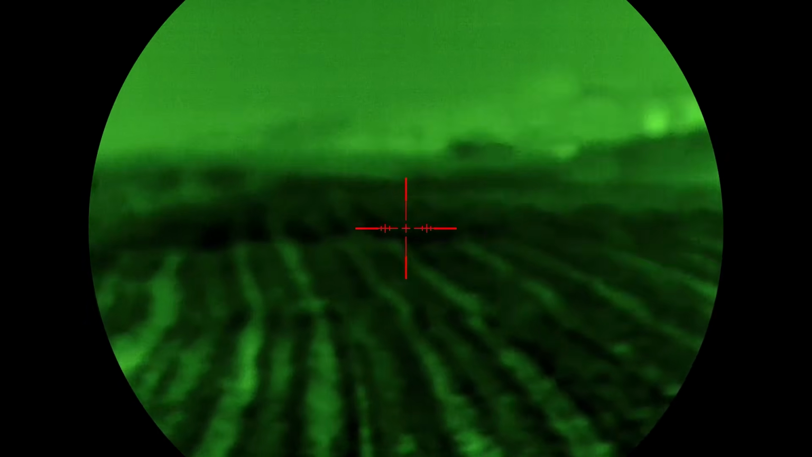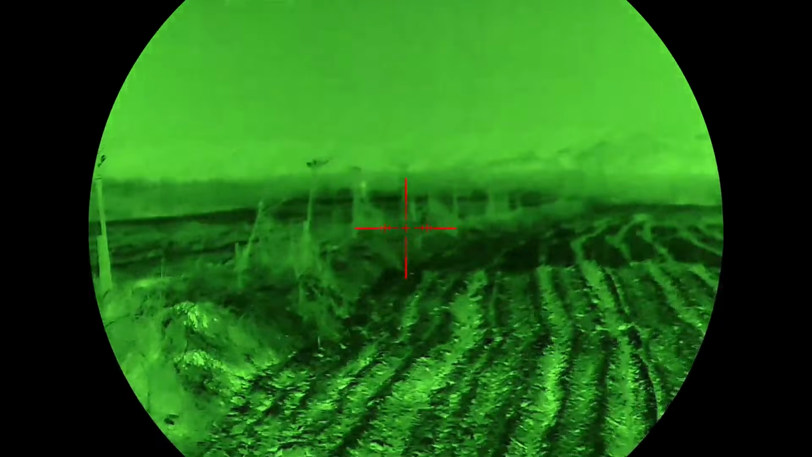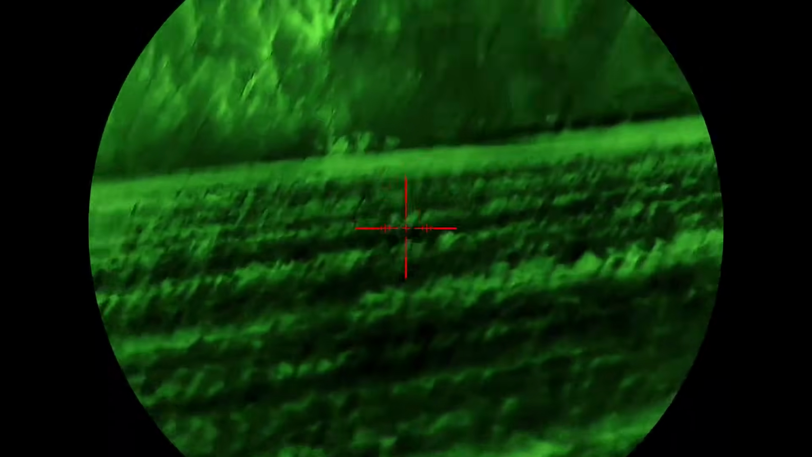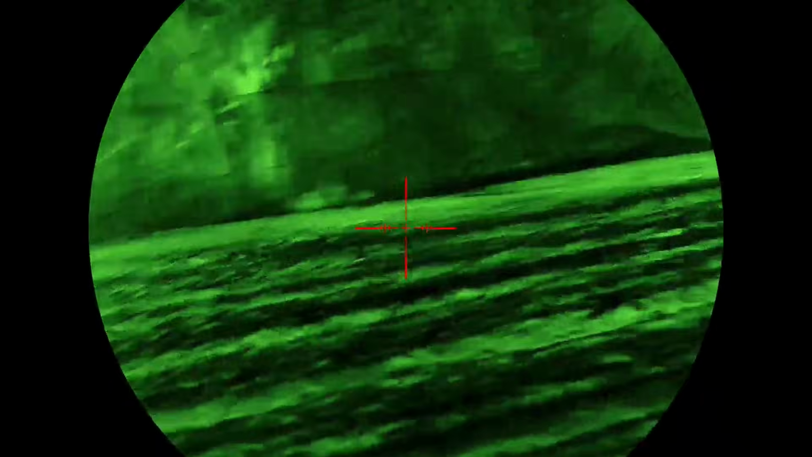of an issue with the focusing at different distances. Gotta keep adjusting that focus if I'm looking at different distances. It's a bit of a pain in the ass. No pigs out tonight, unfortunately.